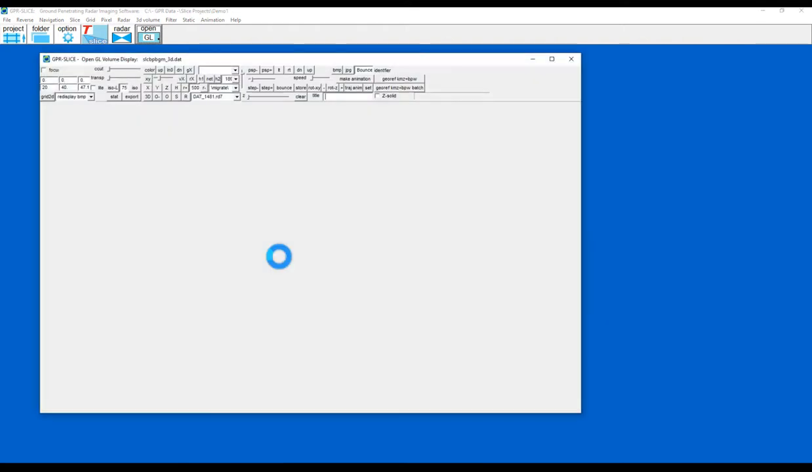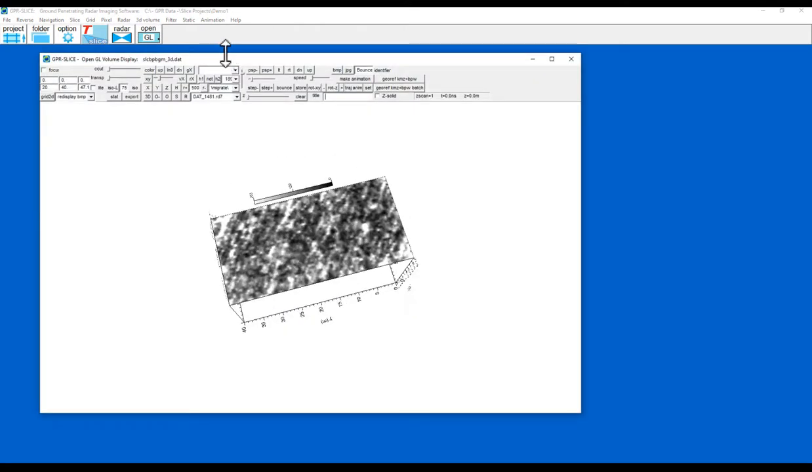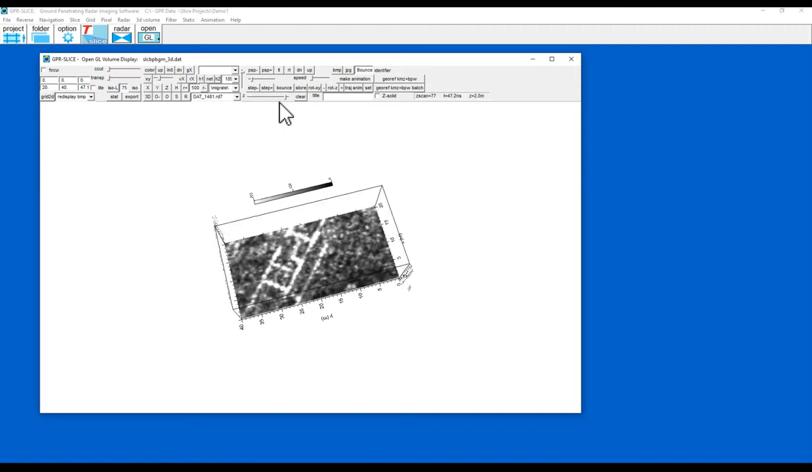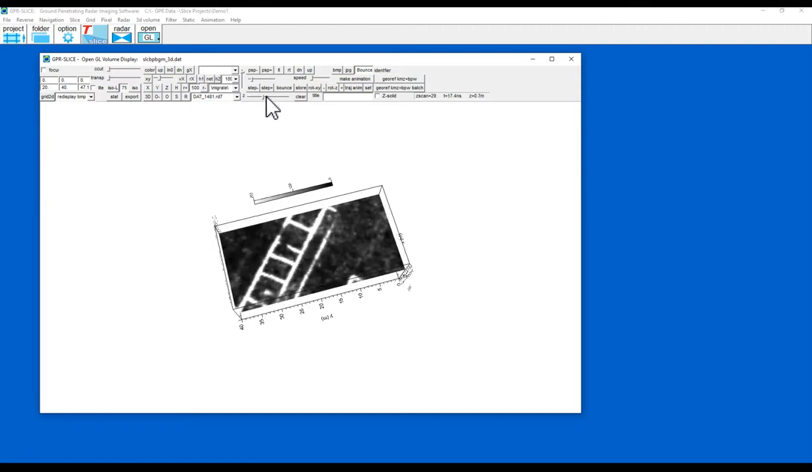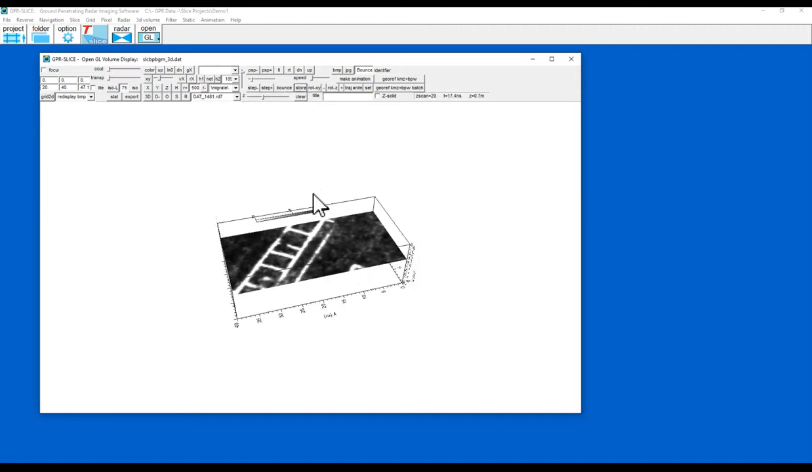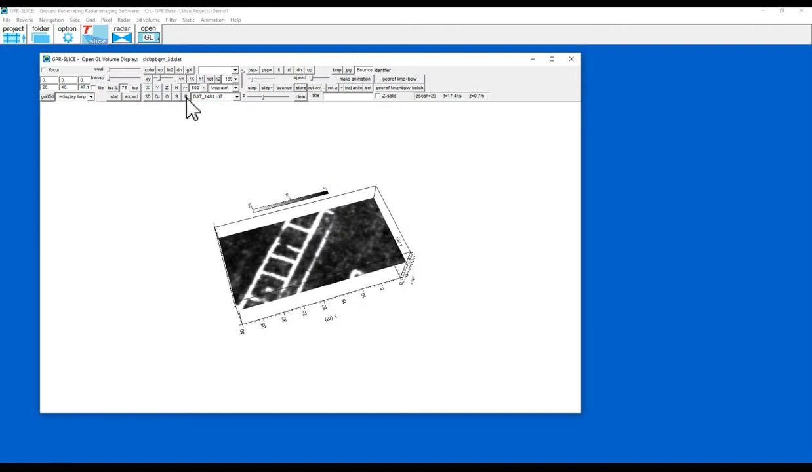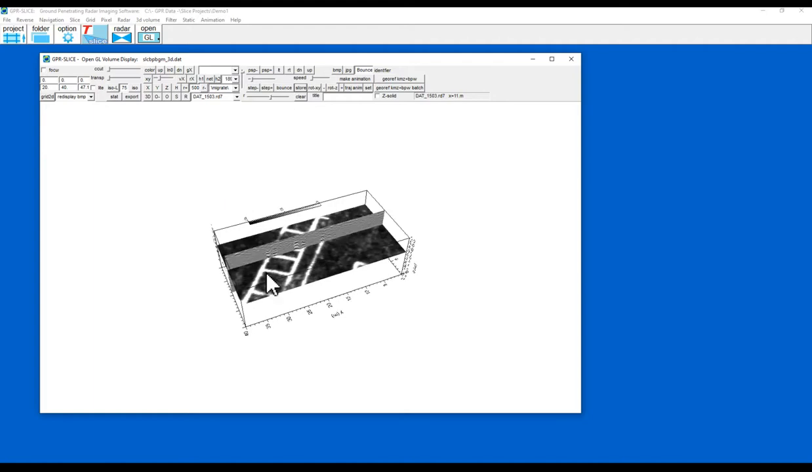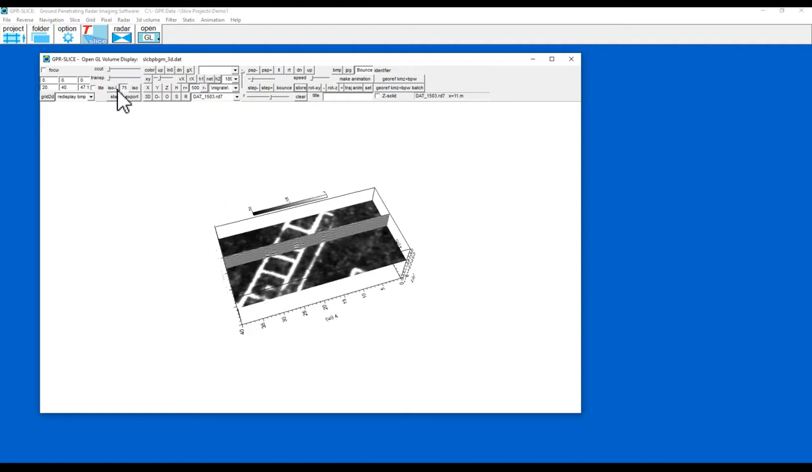OpenGL, and here's my volume, which I can scroll through. I can store a slice like that. I can put in a radargram like that, and I could, if I want, put an isosurface in.